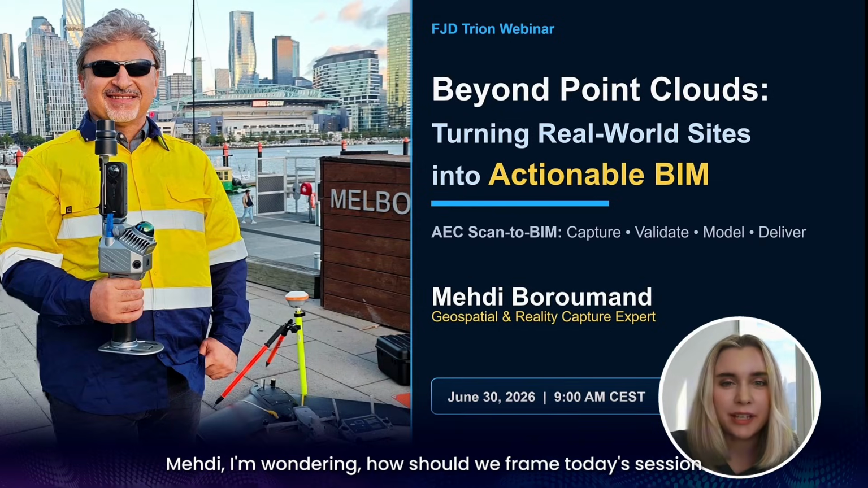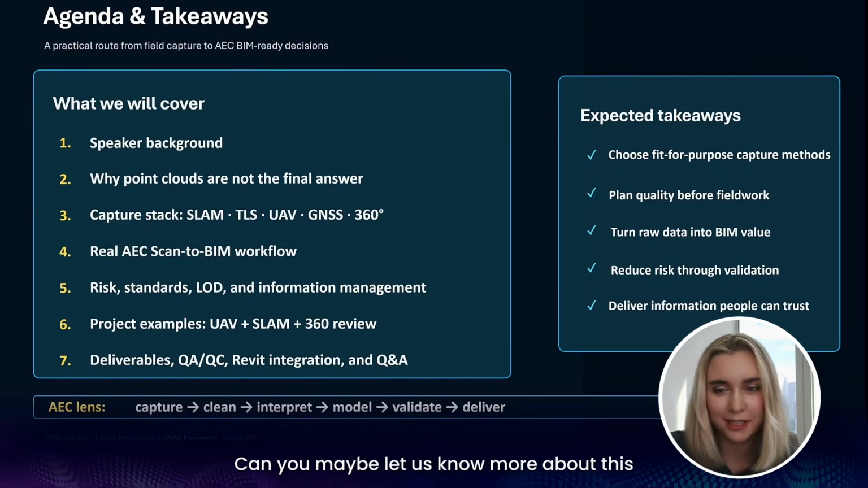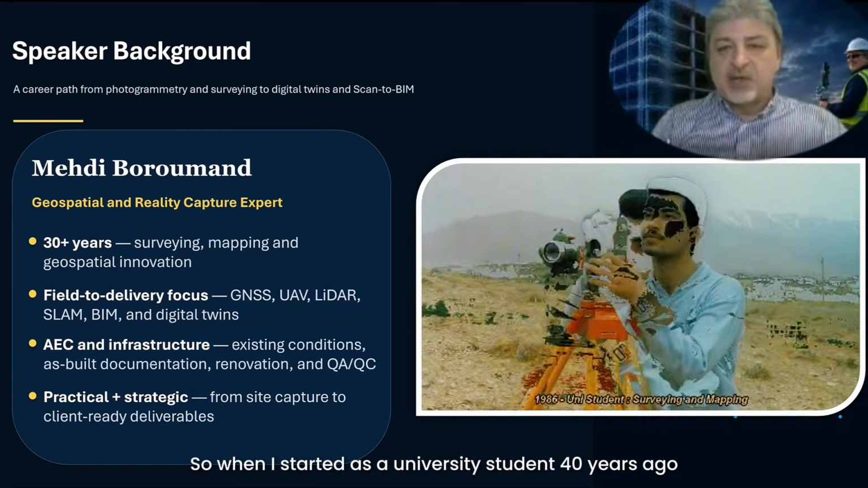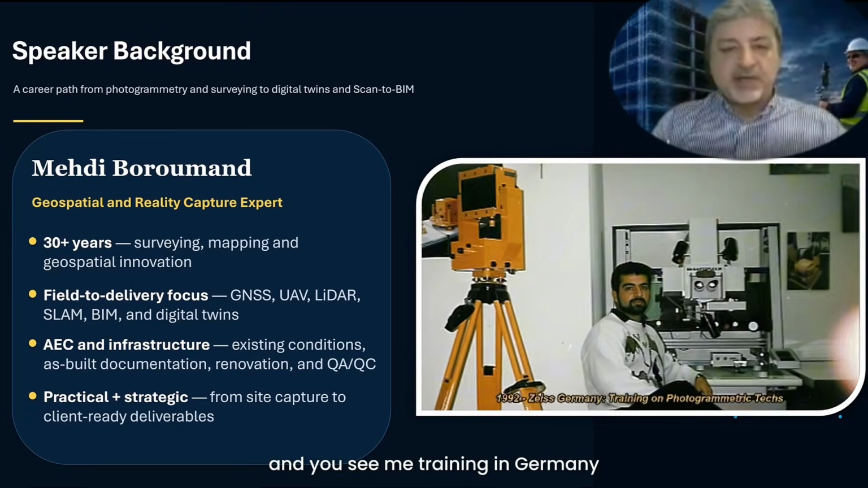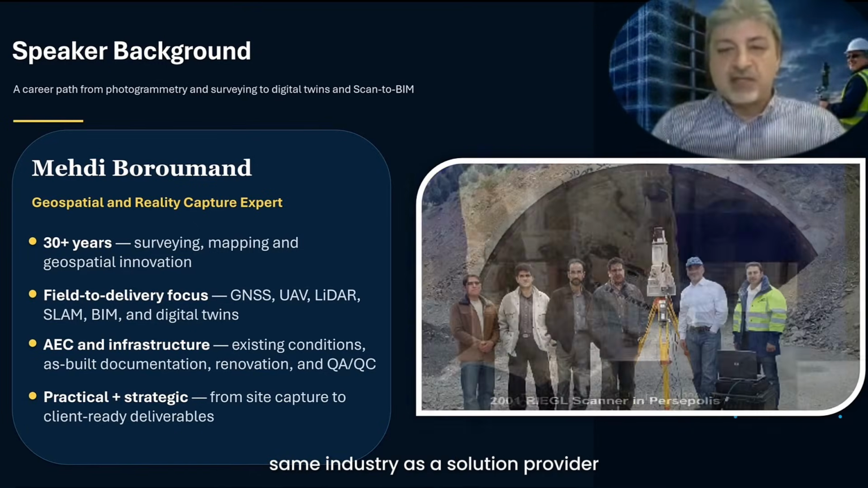Mehdi, how should we frame today's session, and what is your background in reality capture? Can you let us know more about this? When I started as a university student 40 years ago, I was lucky enough to join ZEISS in Germany, and you see me in the training in Germany. That was a big inspiration for me to stick with the same industry as a solution provider.